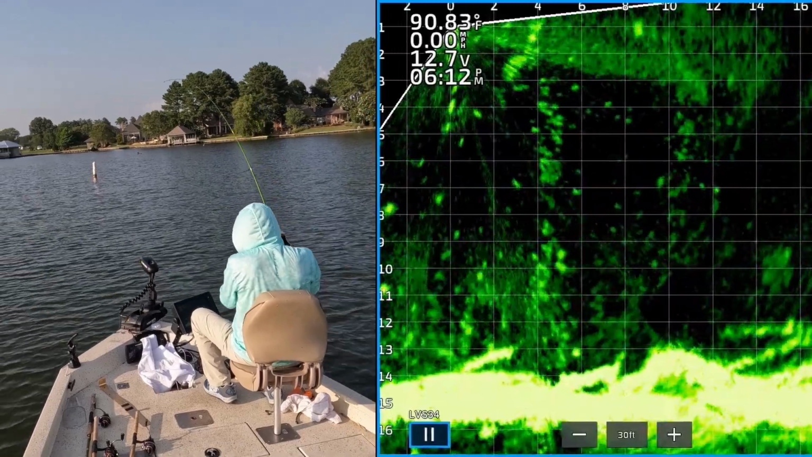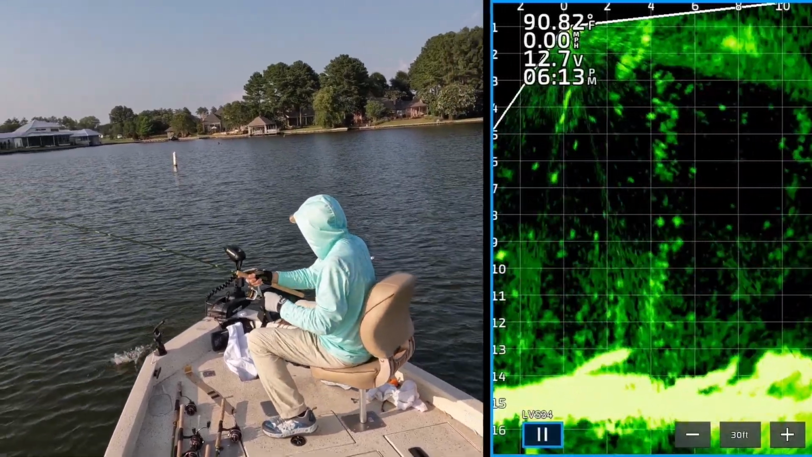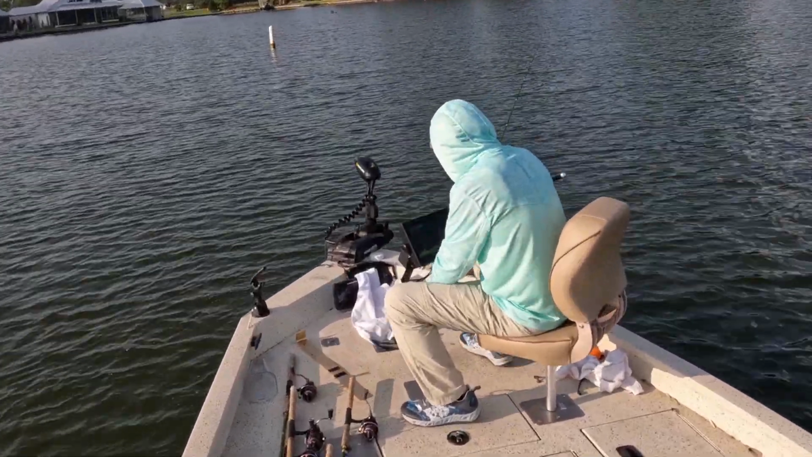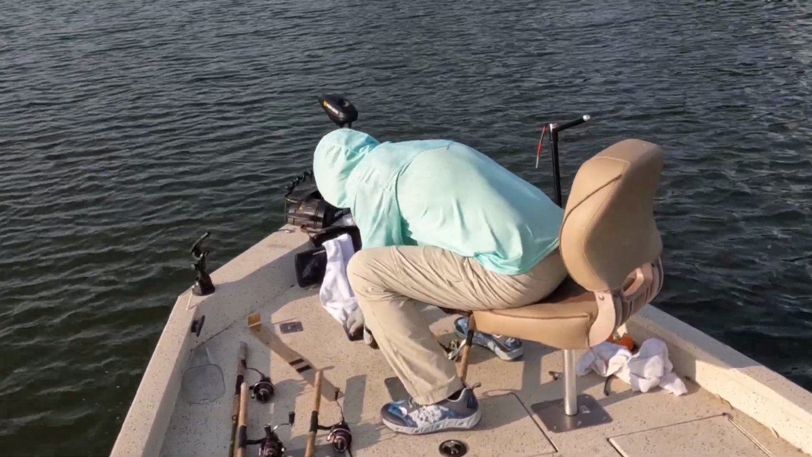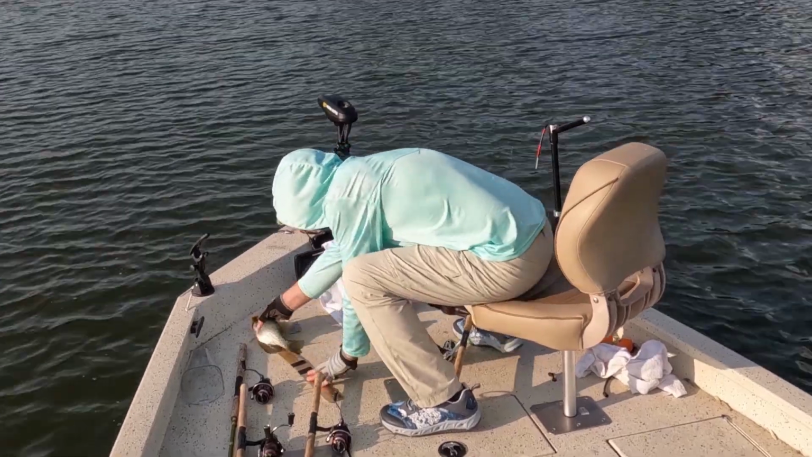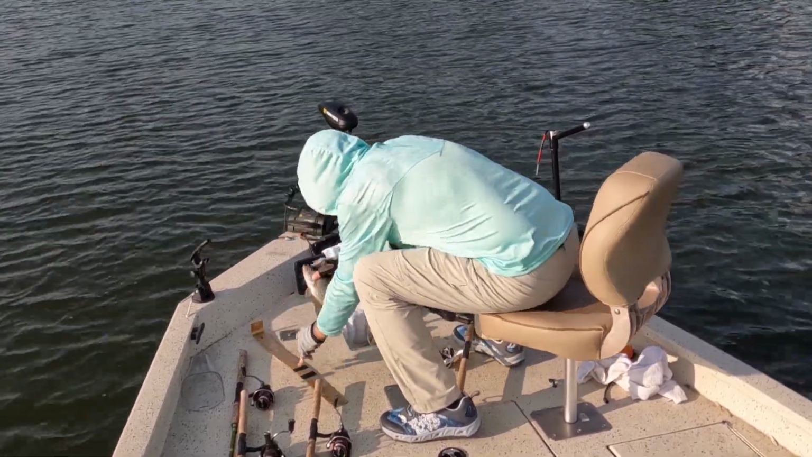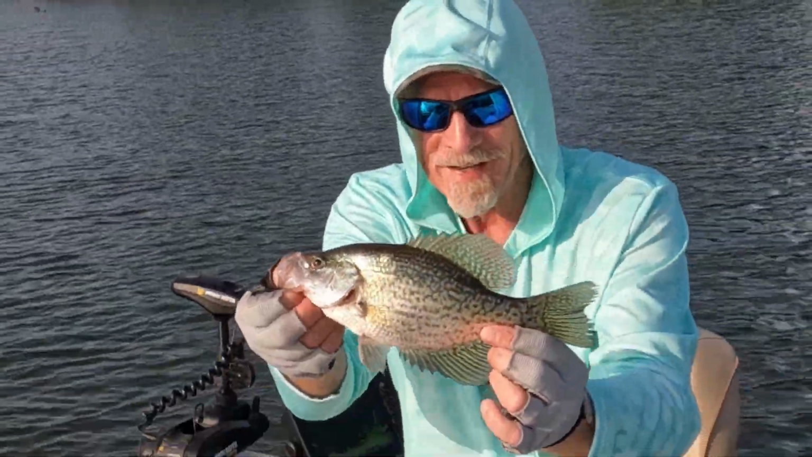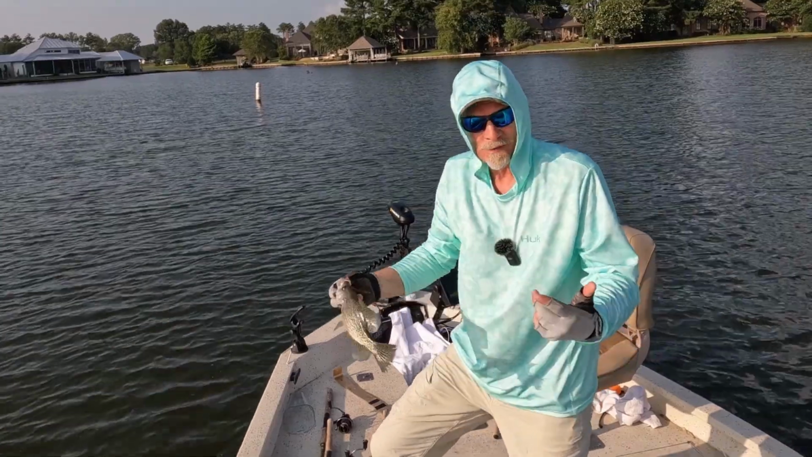There's one, came up and got it, 16 feet out. Easy, easy. That's a little one. Definitely a good eater size, 10.5 inches. I like the smaller ones better to eat.